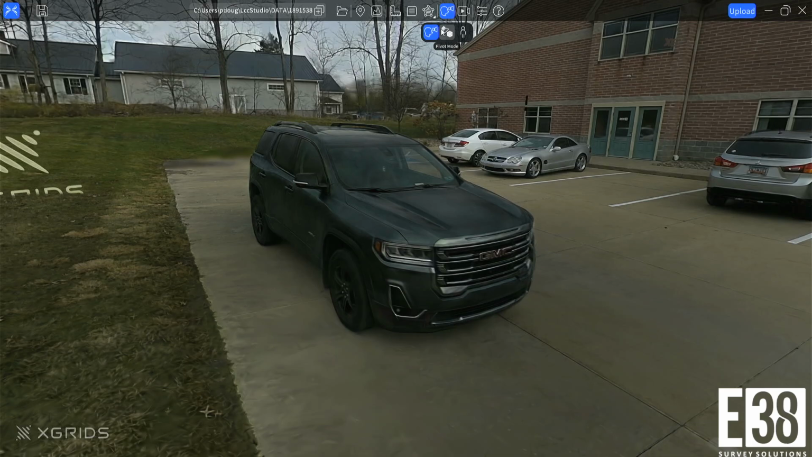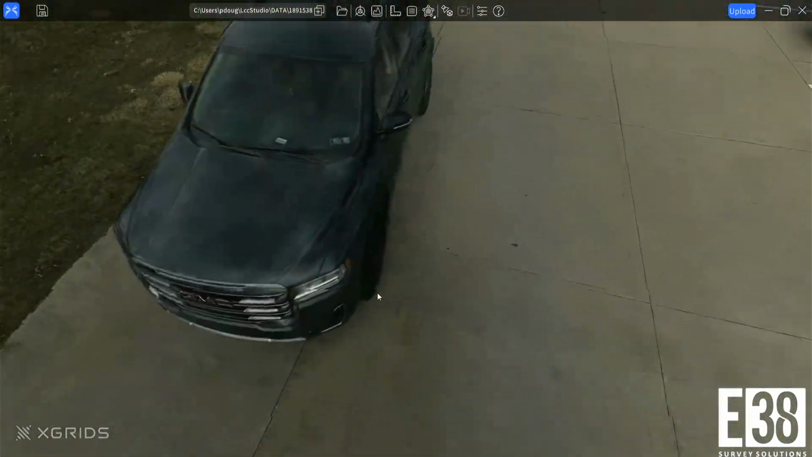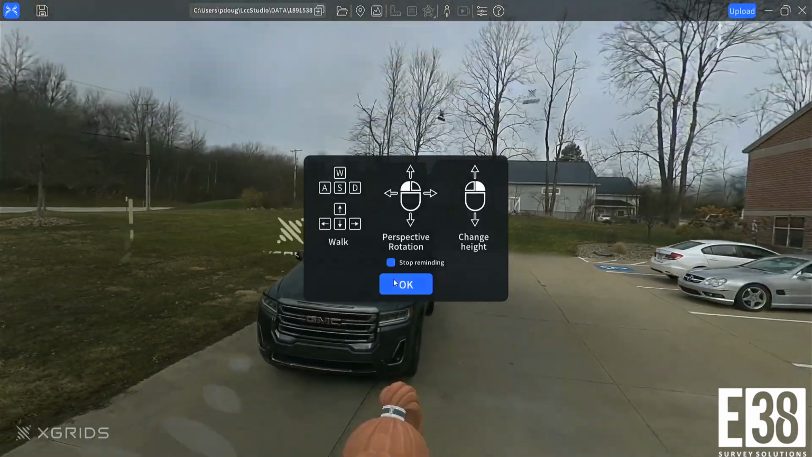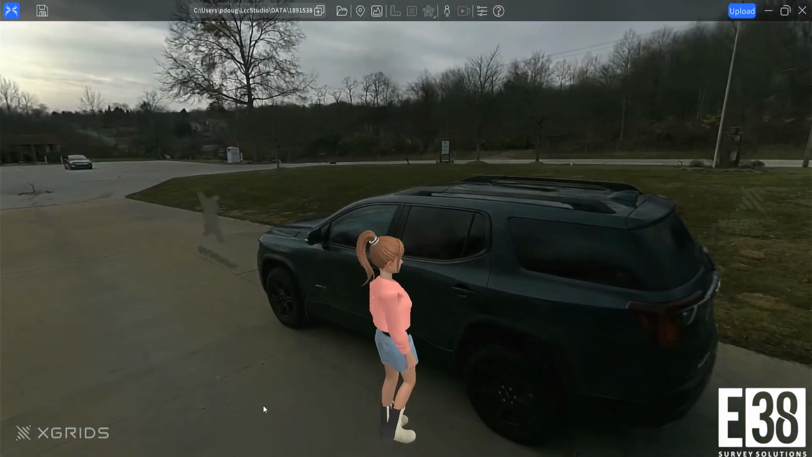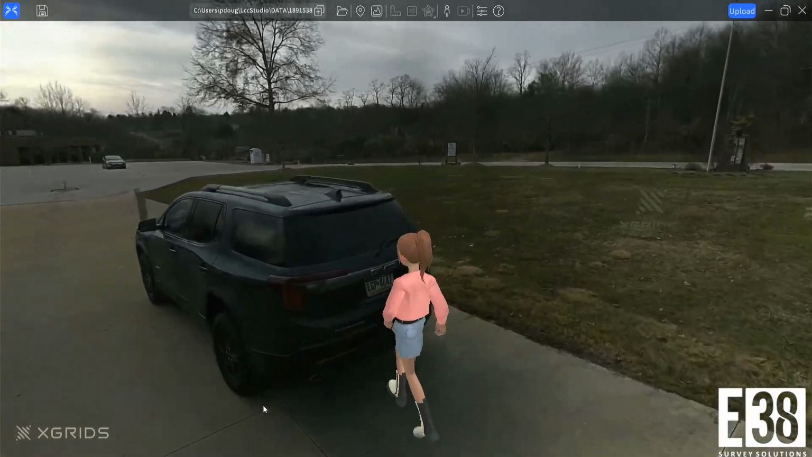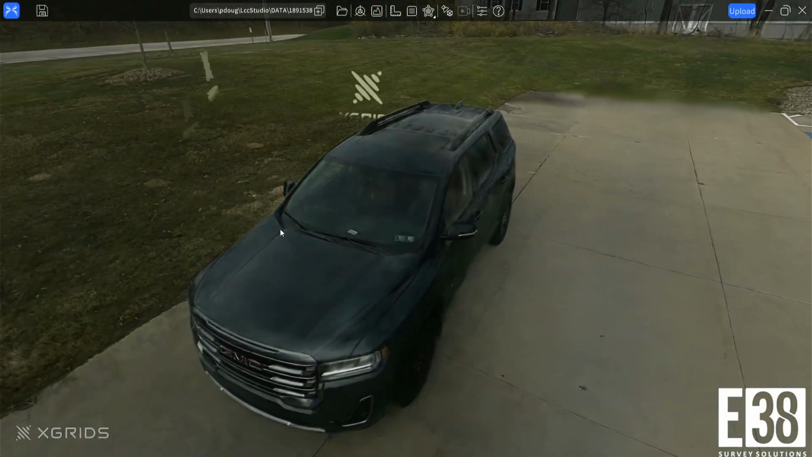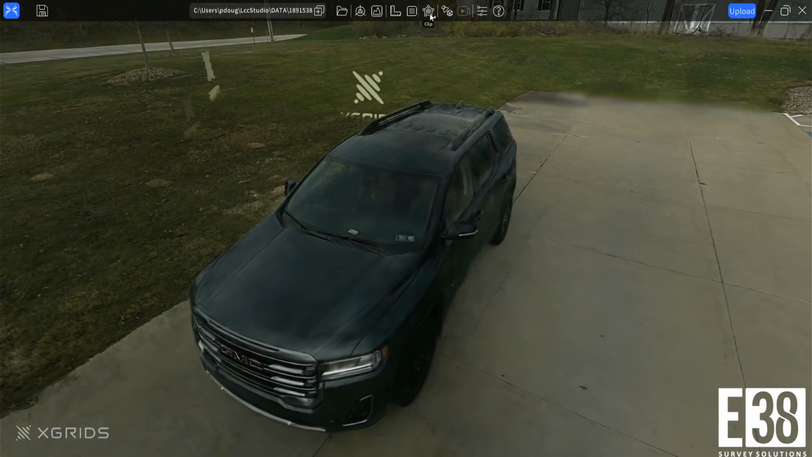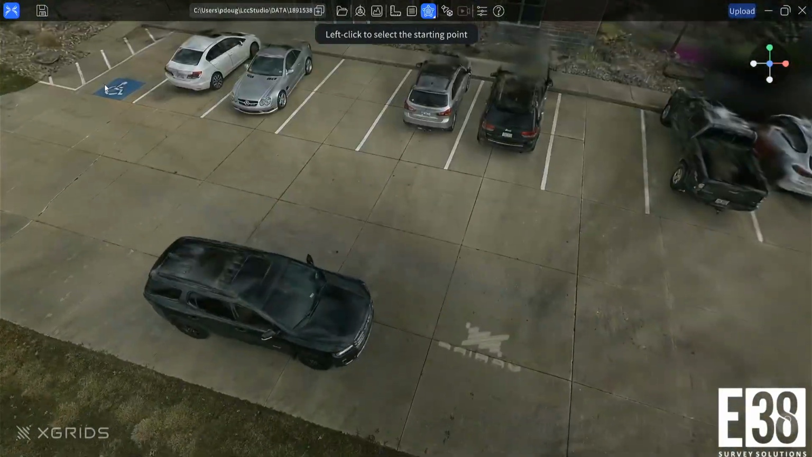Next to that, we can adjust how we navigate the views, and even drop an avatar into 3D space to give us a sense of scale. Next, we have our clipping tool that we can use to cut out what we want to see, or clear things we don't.